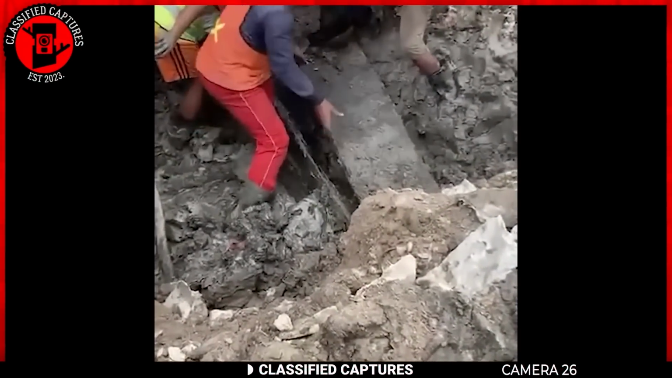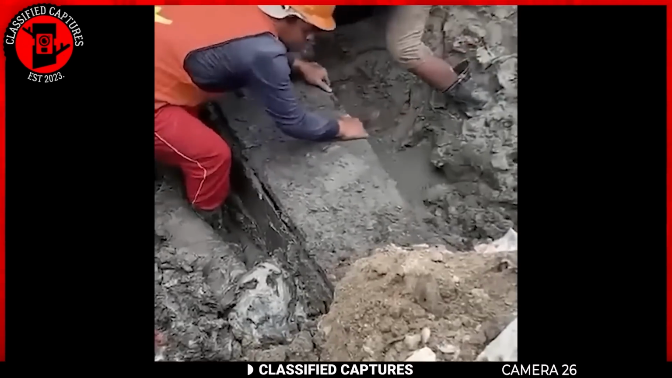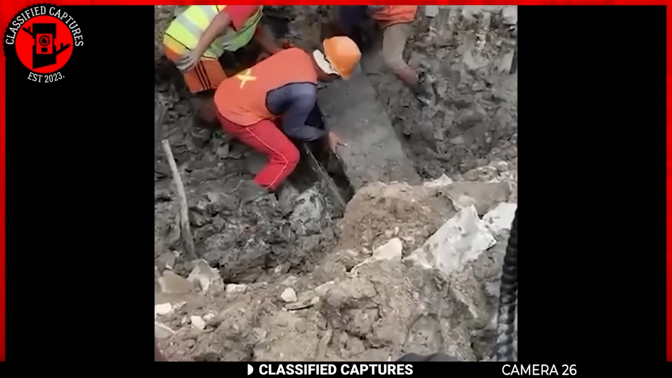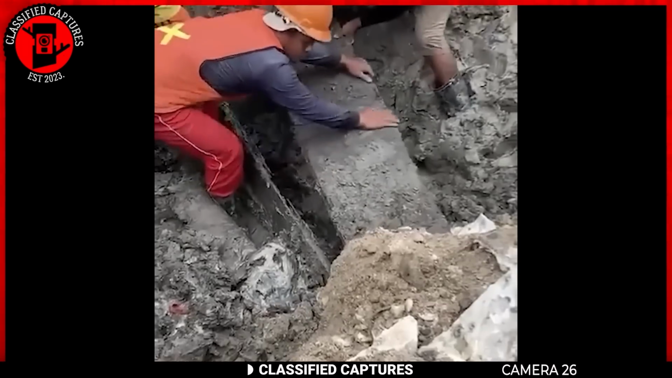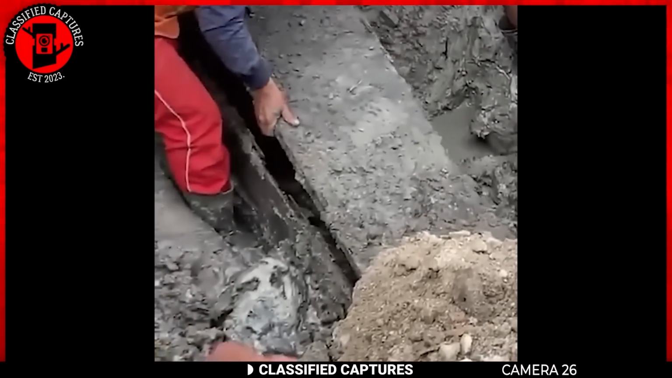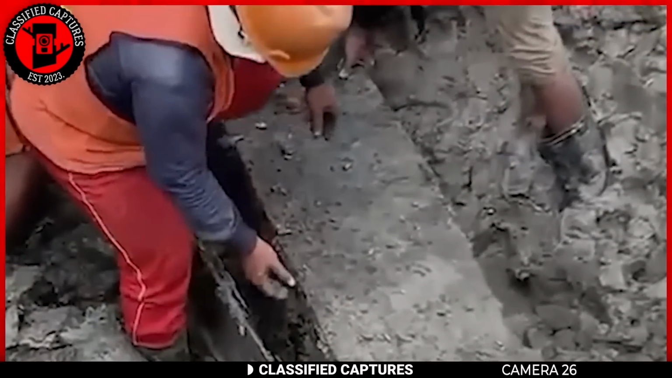Construction workers often encounter strange and unexpected things while excavating land with their machines. Here's a particularly eerie find from one such dig. While using an excavator, the machine struck something solid. Curious, the workers went down to investigate, and this is what they discovered: a wooden box that resembles a coffin partially buried and stuck in the ground.